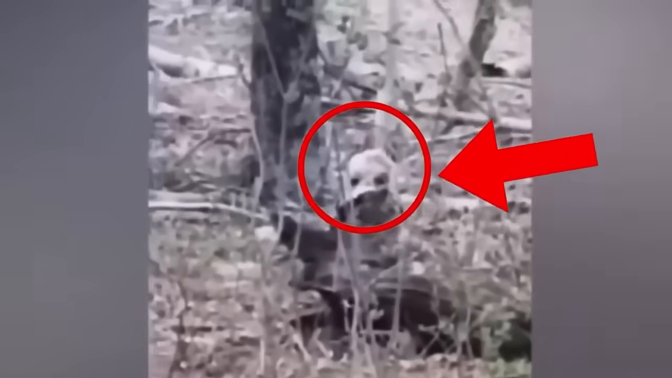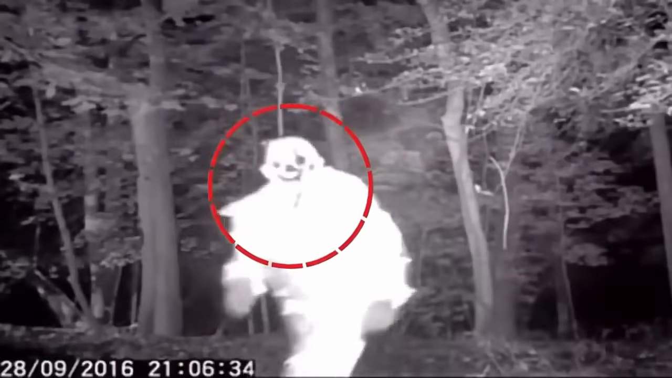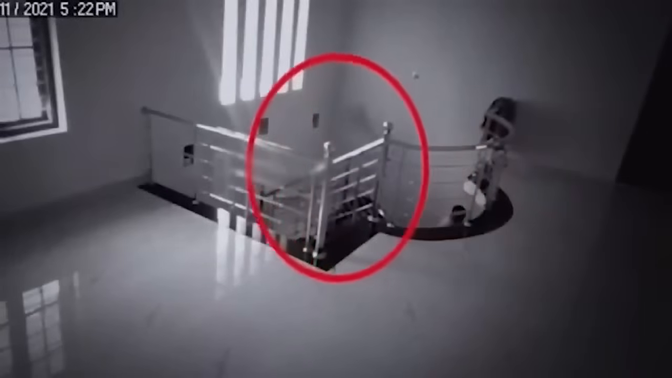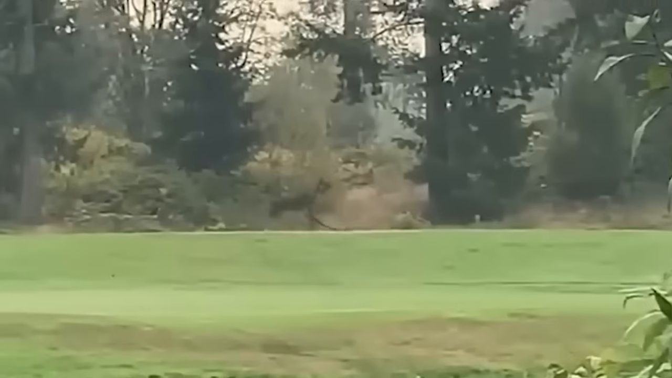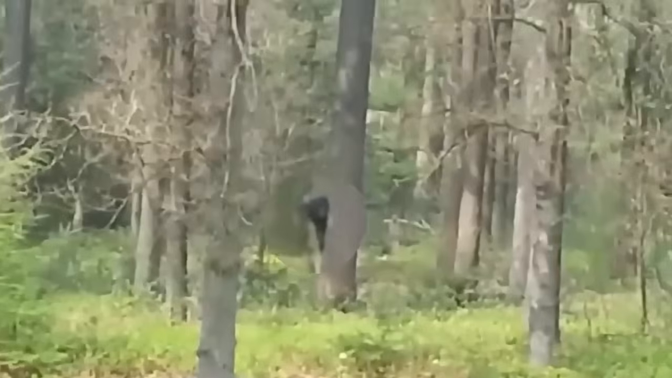We've uncovered some spine-chilling trail camera footage that captures the unimaginable and the terrifying. It's in these shadowy depths that trail cameras stand as silent sentinels, capturing the secrets of the untamed. These cameras, meant to document the natural world, inadvertently record something far more sinister. And with that, let's do this.